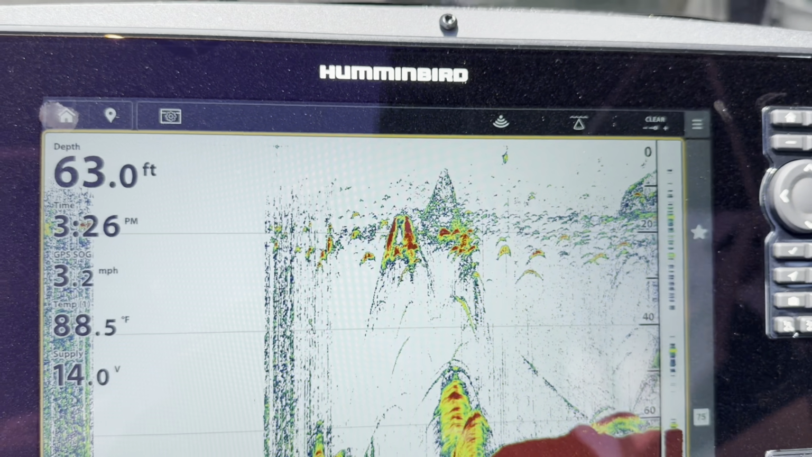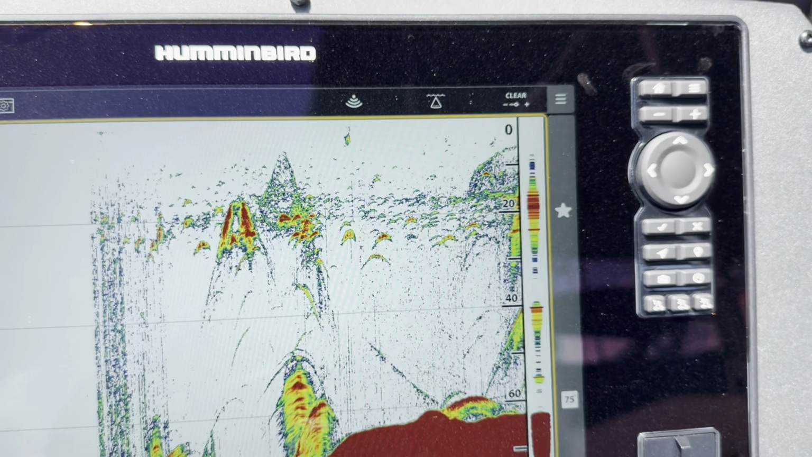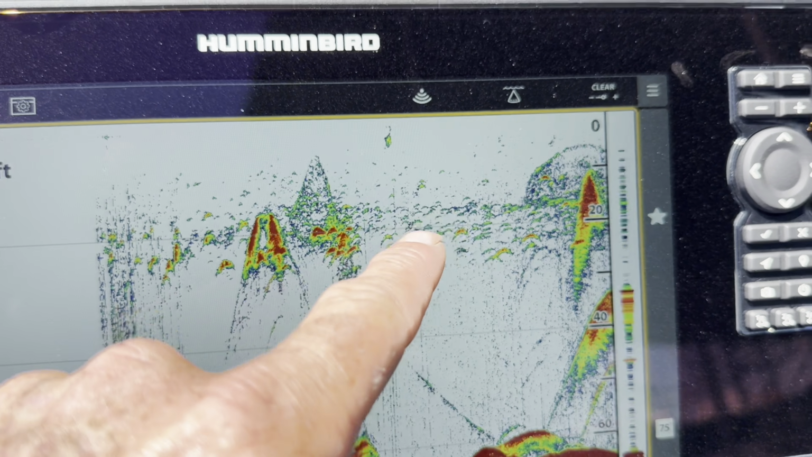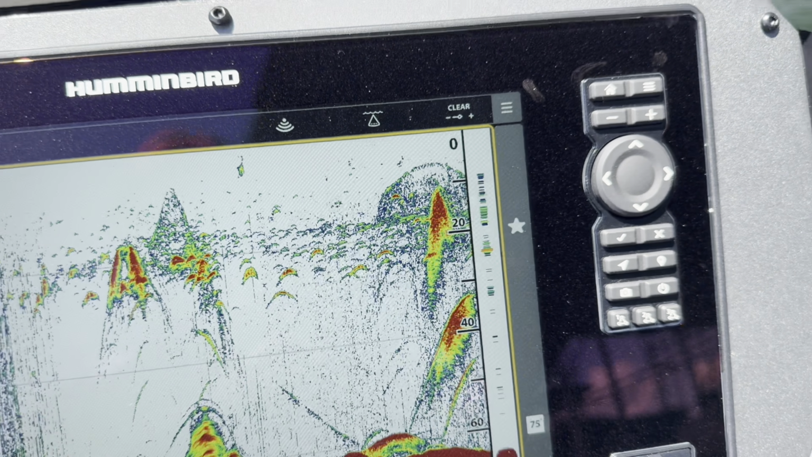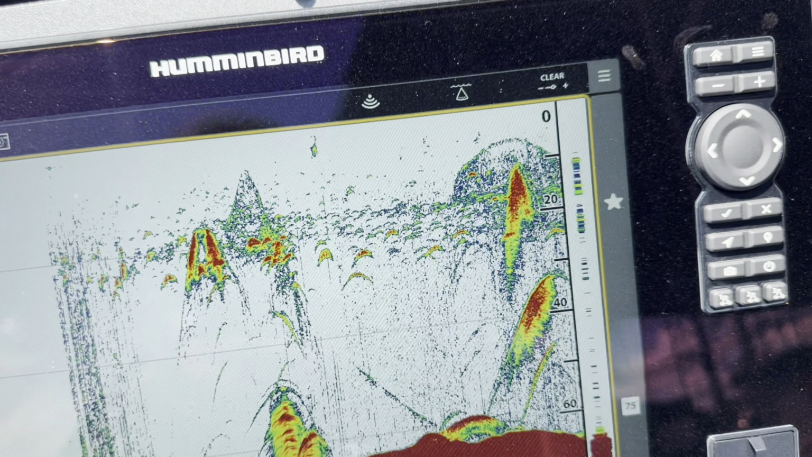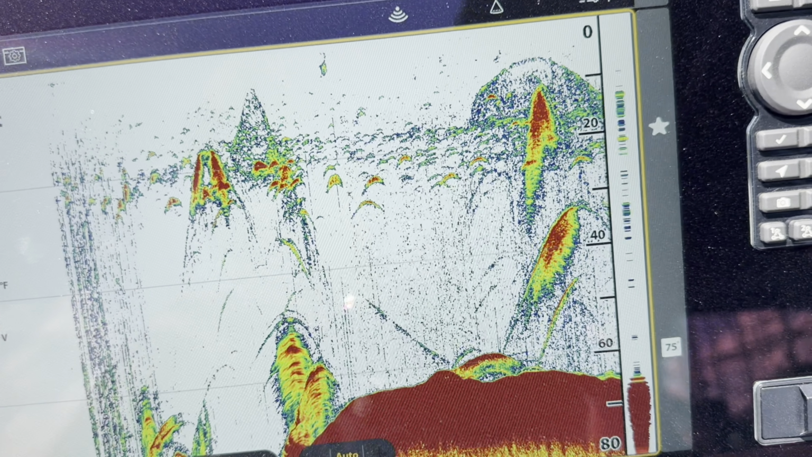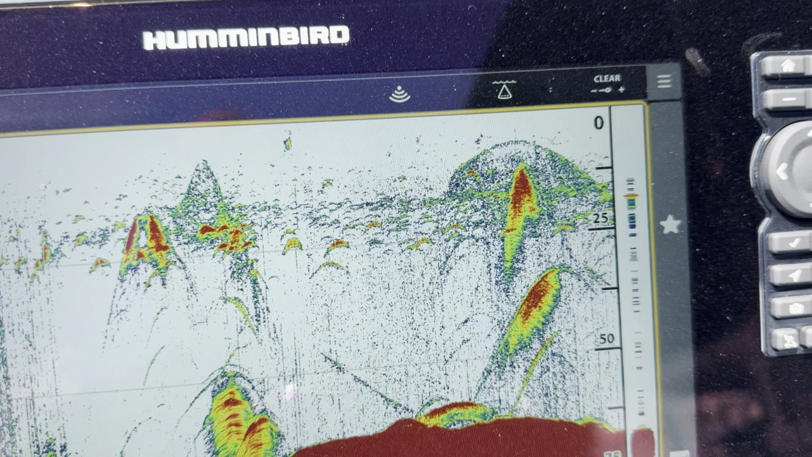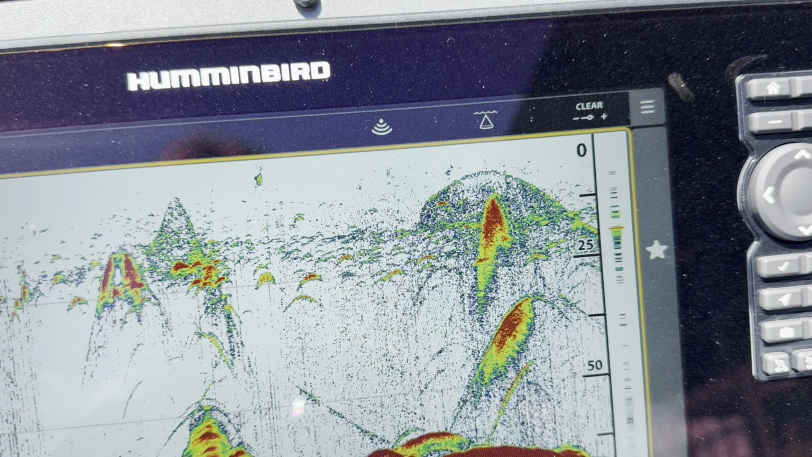Here's another really good example when I'm talking about the thermocline. Look at all the activity right here. You've got bait fish, you've got fish right along the column, and all of this stuff is right above the thermocline for the most part there. Another really good example of what to look for there.